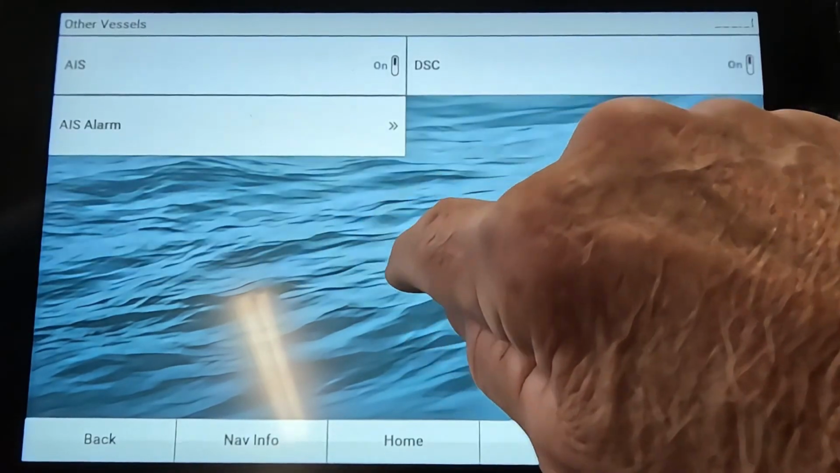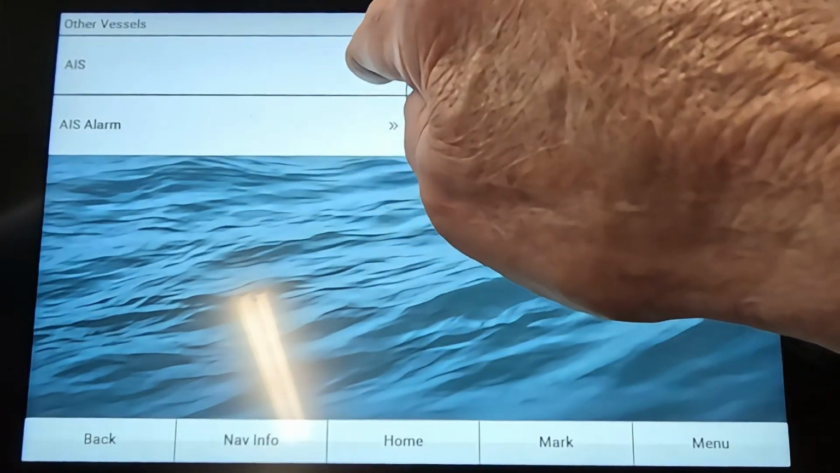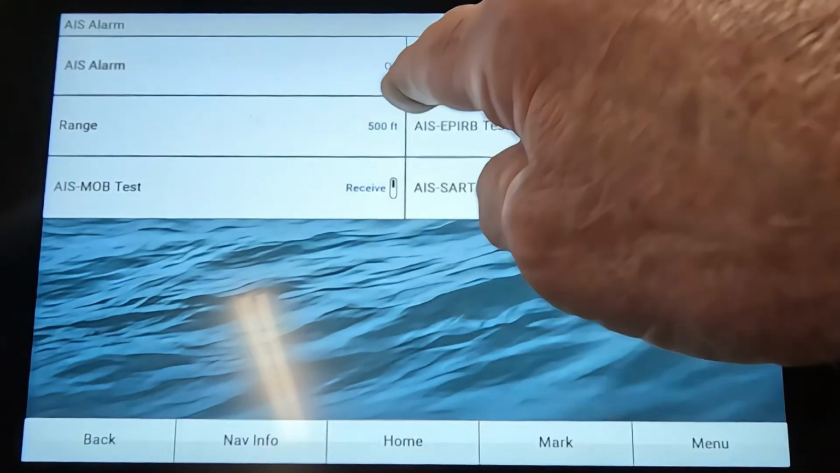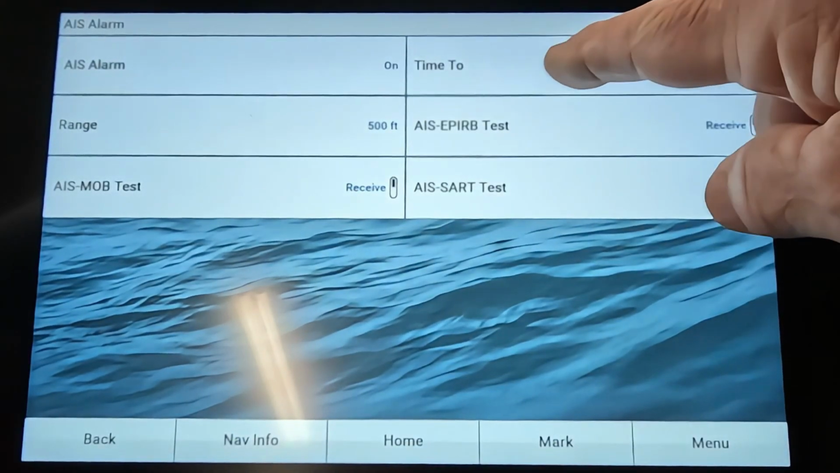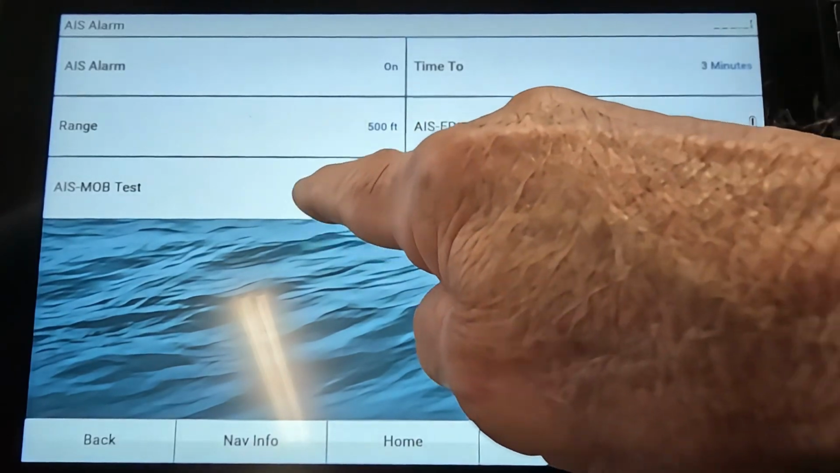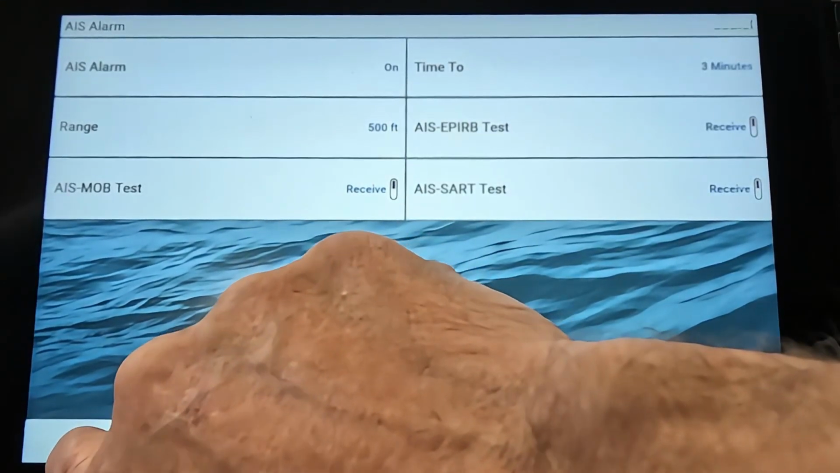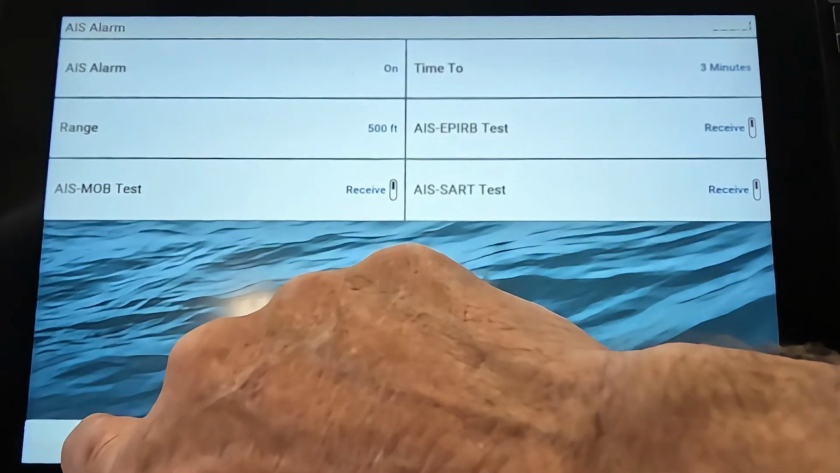Other vessels, you want to go to other vessels and make sure AIS is turned on. That's your AIS alarm. You set that up when you first turn the unit on the very first time. Set mine to 3 minutes, range 500 feet. The alarm will go off if somebody's supposed to run over you, I guess. So you want to leave that on.